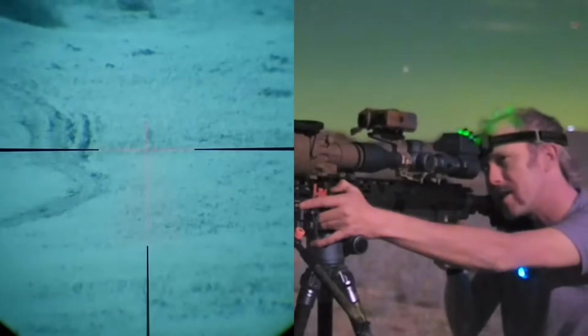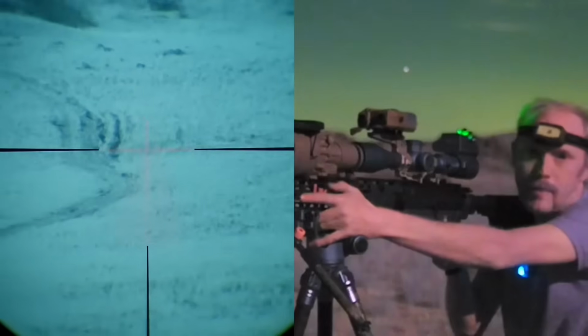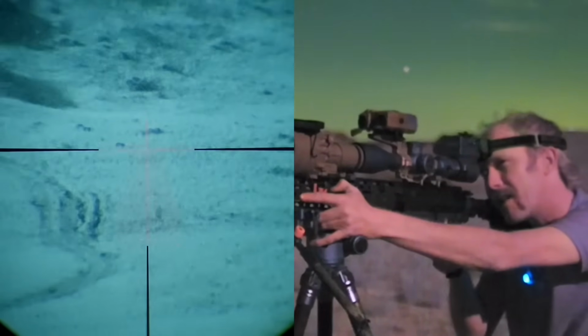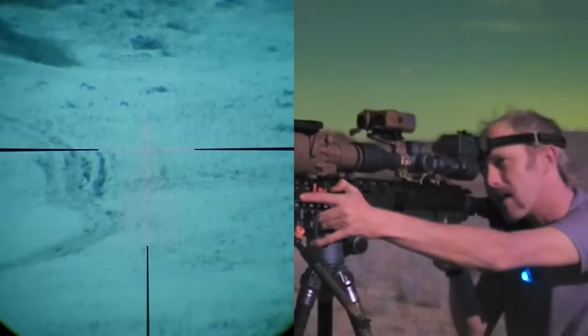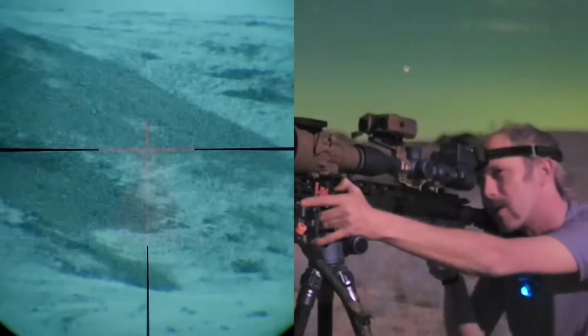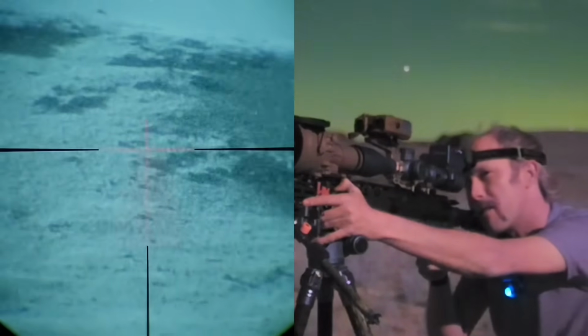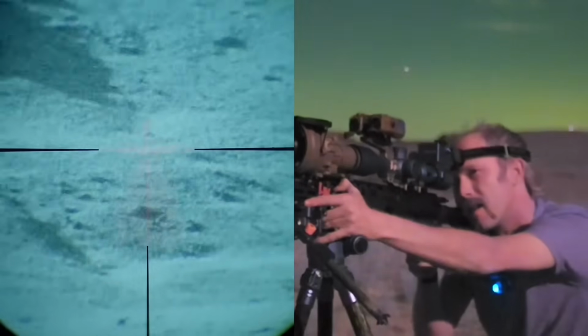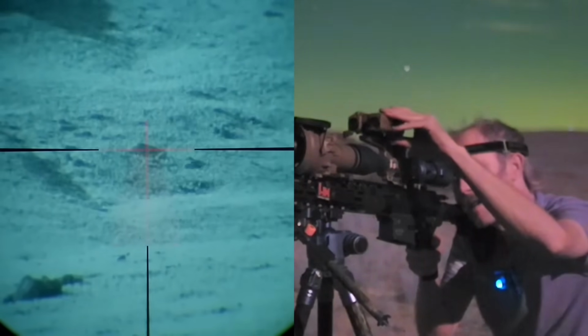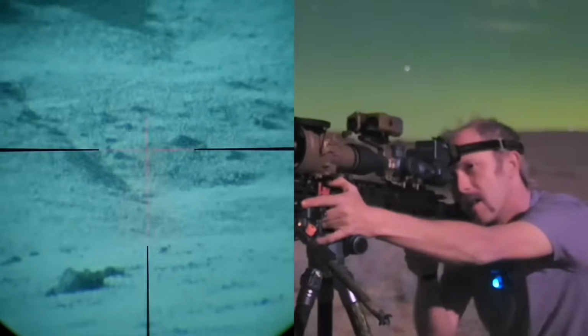There it is. Now when I shoot at night, I like to paint my targets black. That one's actually painted white, but a black target would really stick out. See how nice these rocks stick out as a dark color? My plate would do the same if it were black. Now we'll just go up and we'll look across these same mountains. There's that same rock that we ranged. 872.